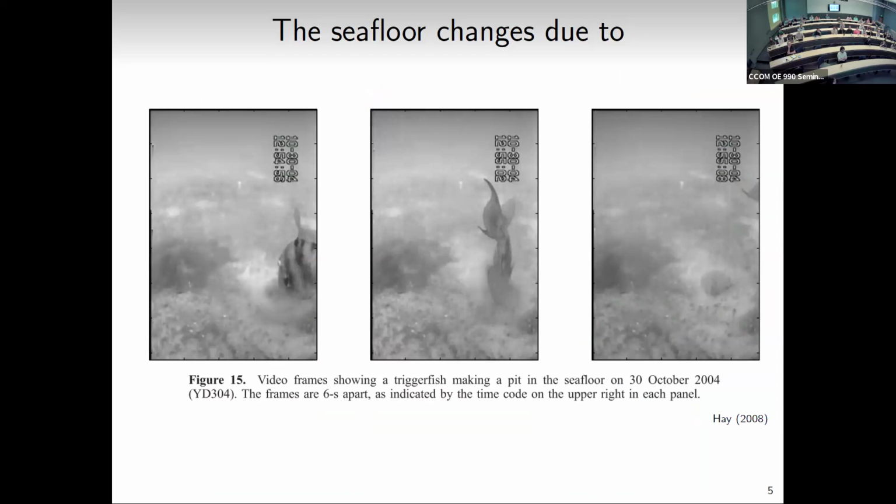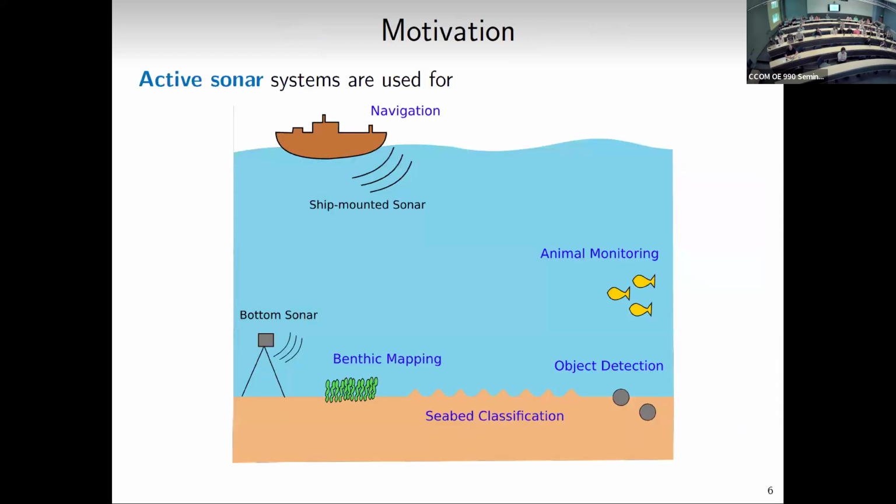This is an example of some triggerfish making pits in the seafloor. So that's going to also affect the roughness or the shape of the seafloor. So whether you have biology that, I'm not a biologist, so, broad term of biology, but fish or larger creatures affecting the shape, or maybe creatures within the seafloor changing the composition as well.